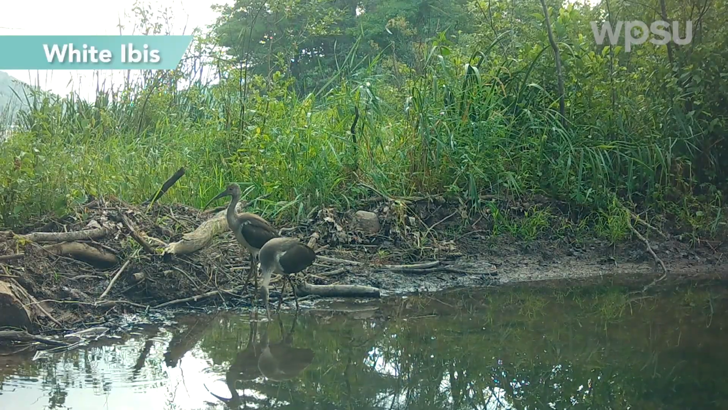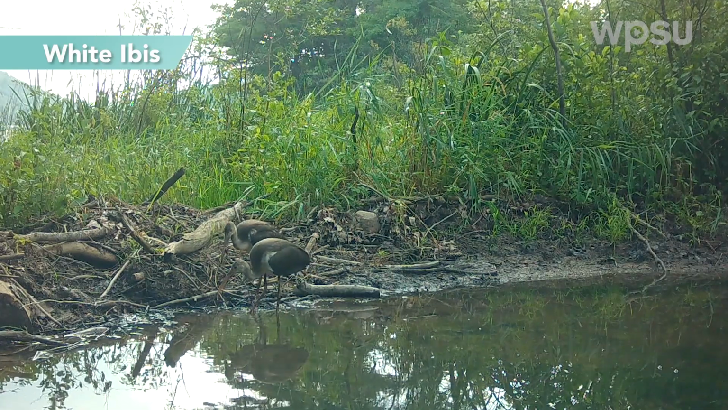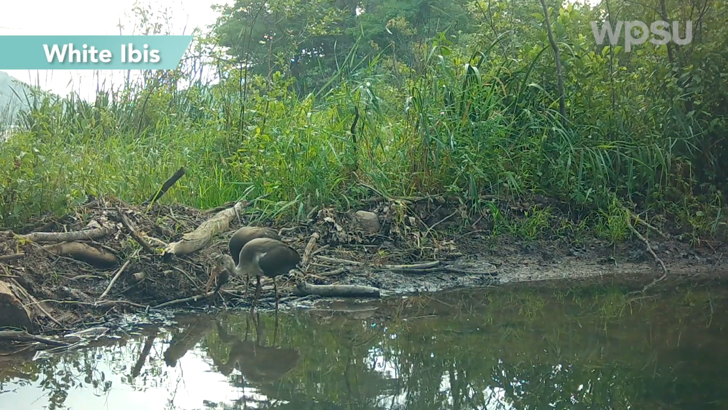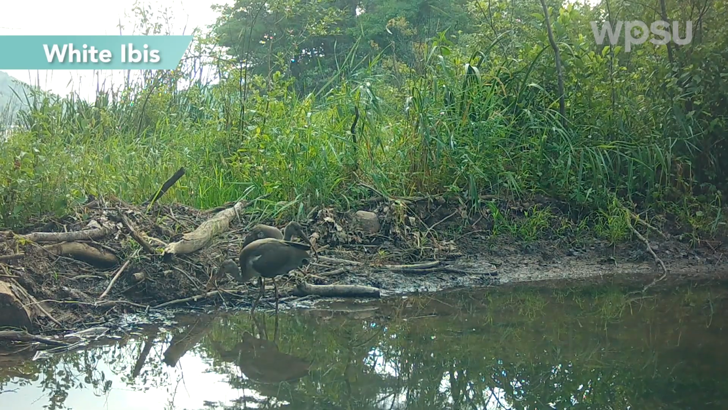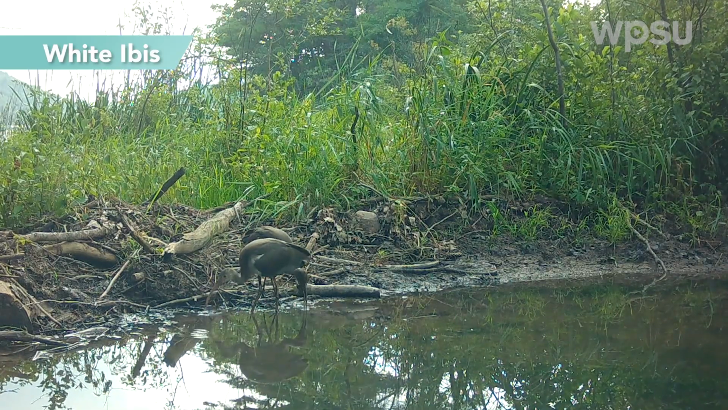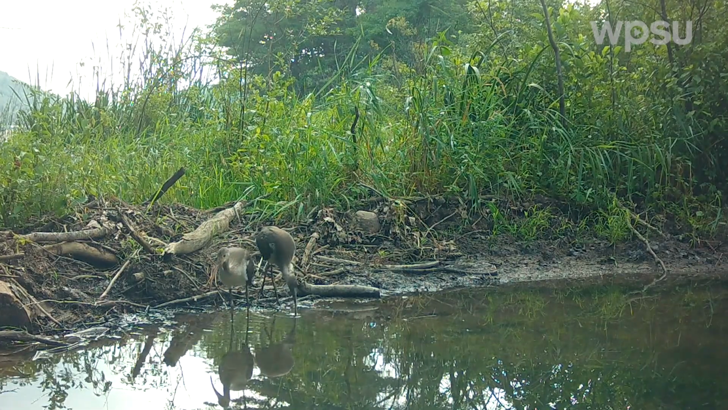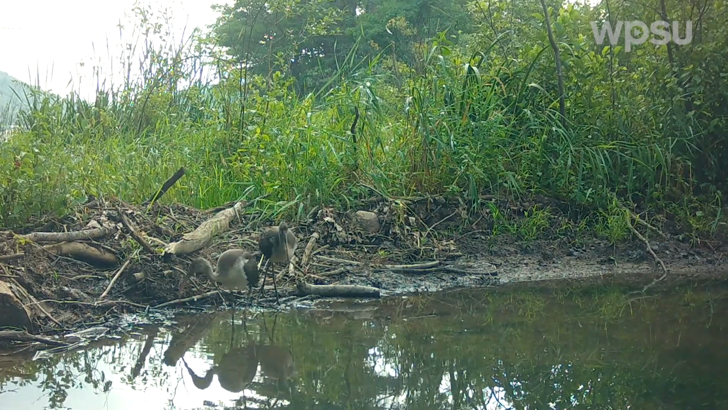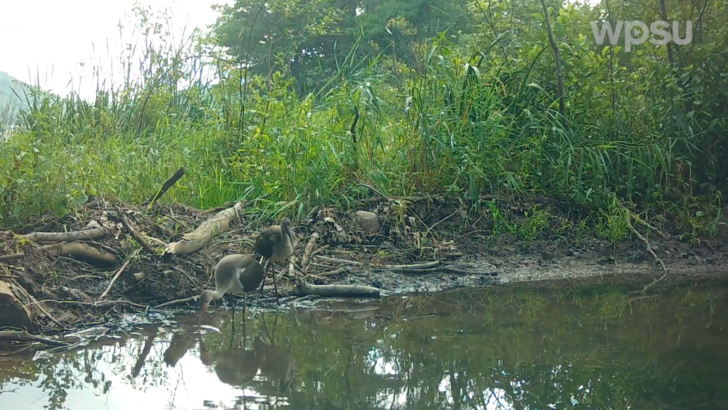Now, we had a very interesting sighting here, a bird species that's extremely rare to see in Pennsylvania. These 2 juvenile white ibis appeared in our beaver pond this summer, which is a pretty common bird in the southeastern United States, one of the more common birds in Florida, but to see them this far north is pretty surprising. I couldn't find any record of them being in Huntingdon County in the past, so this was a pretty